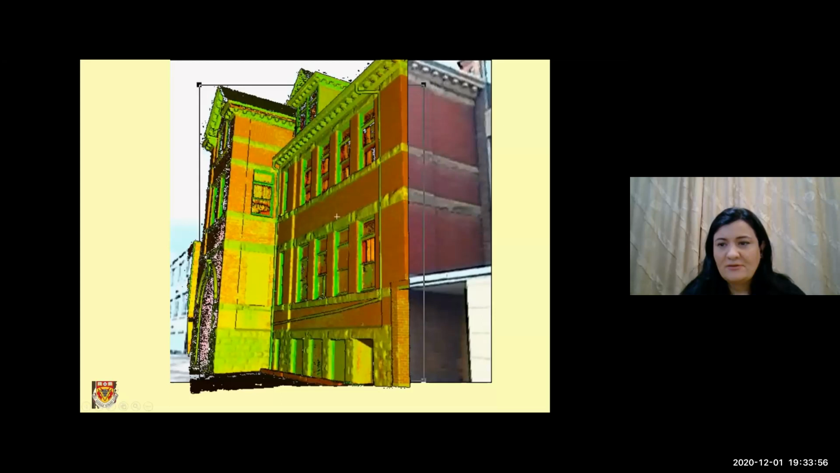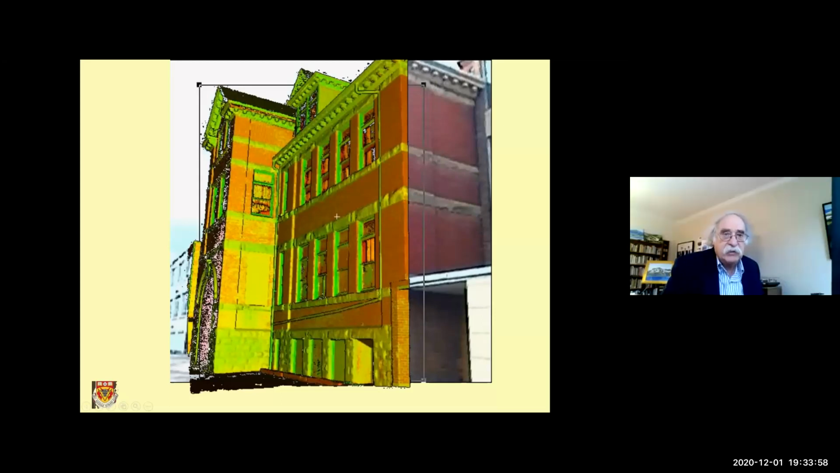We couldn't position the scanner to get a good shot of it. There was a big fence and then there was a building.